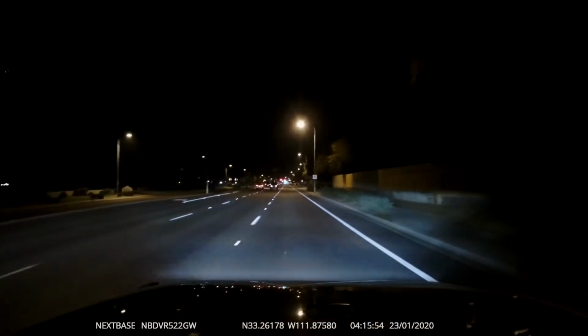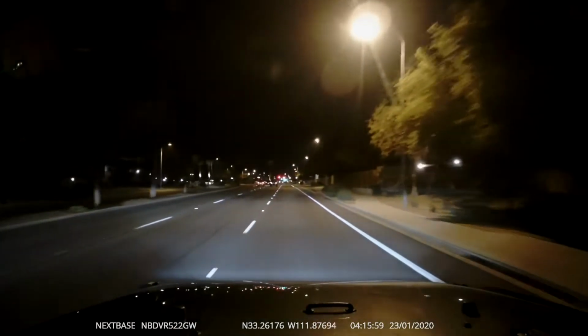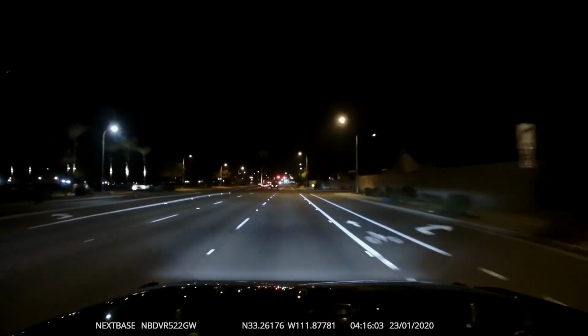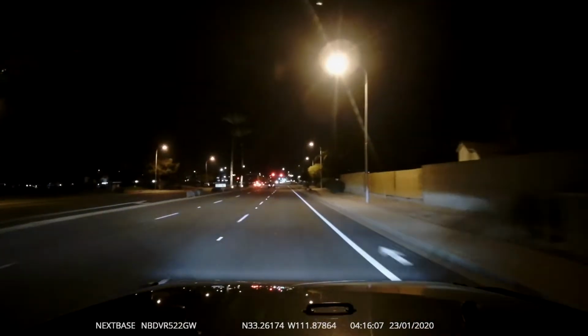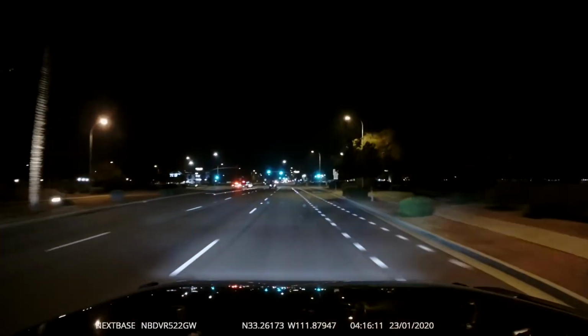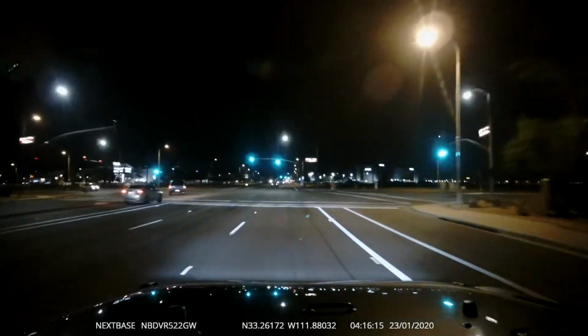So I also have the rear view module, which goes on the back window, which I think is going to be illuminated by the people behind me and the street lights. So yeah, there you have it. That's the Nextbase camera. This is the 522 GW, which is the top of the line one with all of the Bluetooth and the GPS and all of the possible additions.